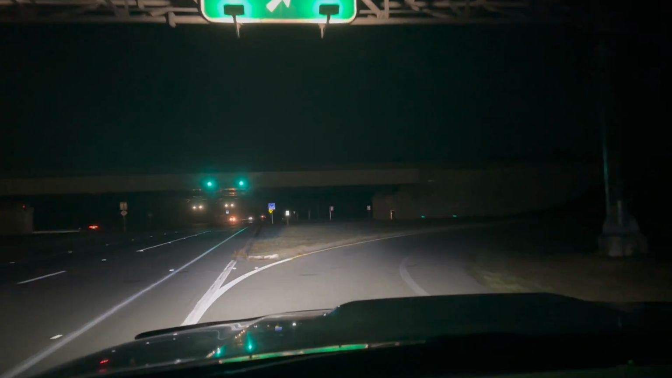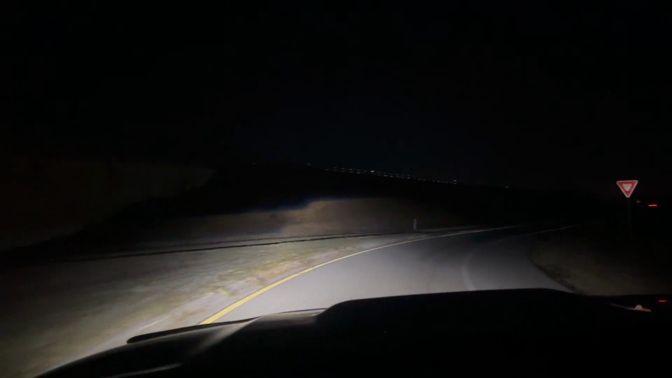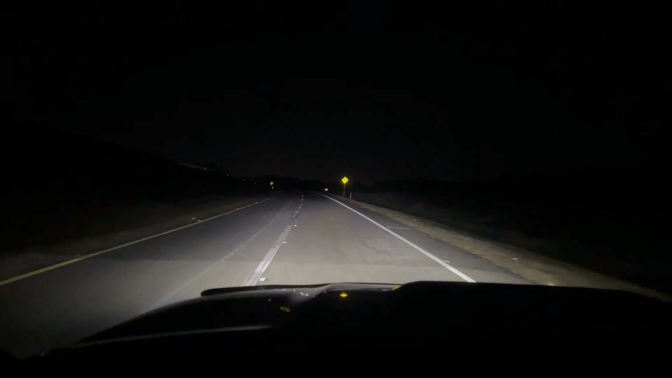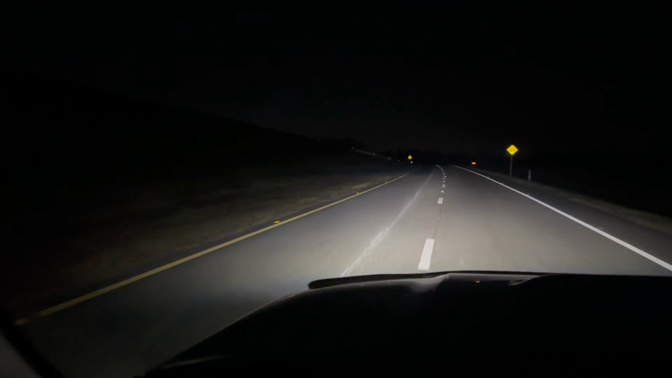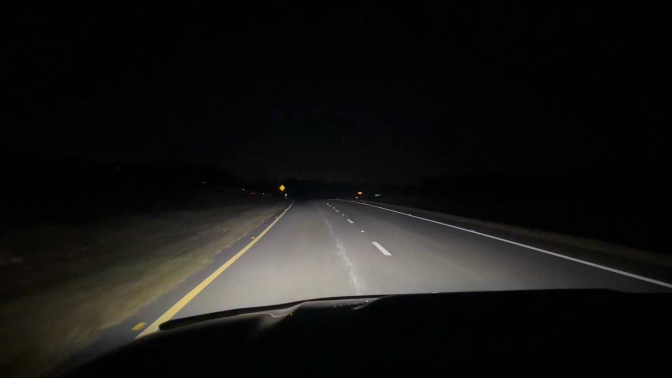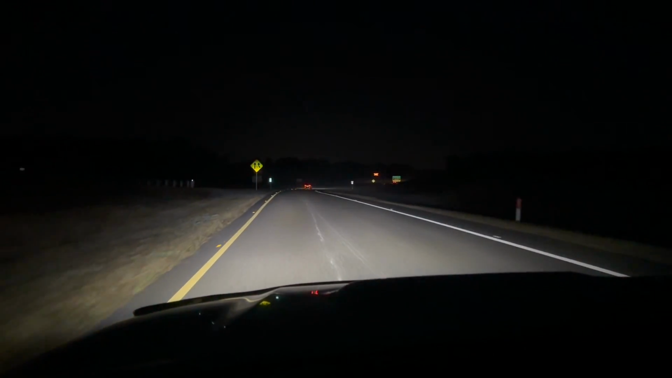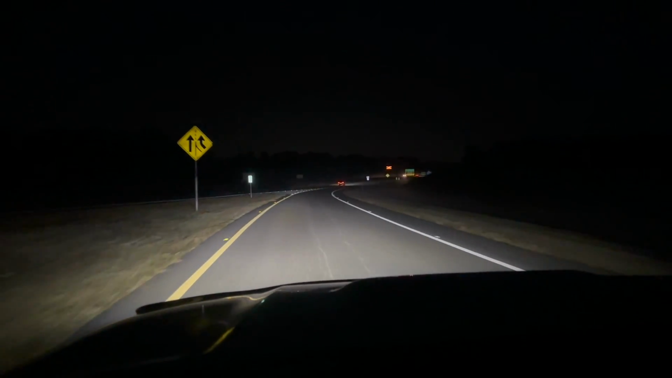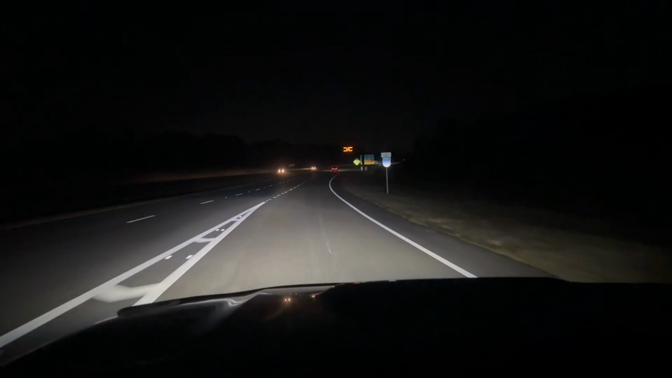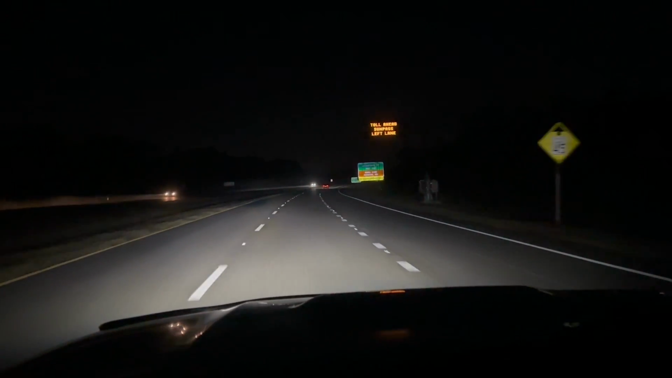Alright guys, so first impressions of these lights at night. Holy crap, they are bright. Getting onto an on-ramp right here. Good cast to the left, good cast to the right, and I have not adjusted them at all, like I let you guys know, so they're actually pretty spot on. When we get closer to a wall, I'll show you guys that I should probably bring the passenger side just down a little bit, but I mean, these things, first impressions, holy smokes.